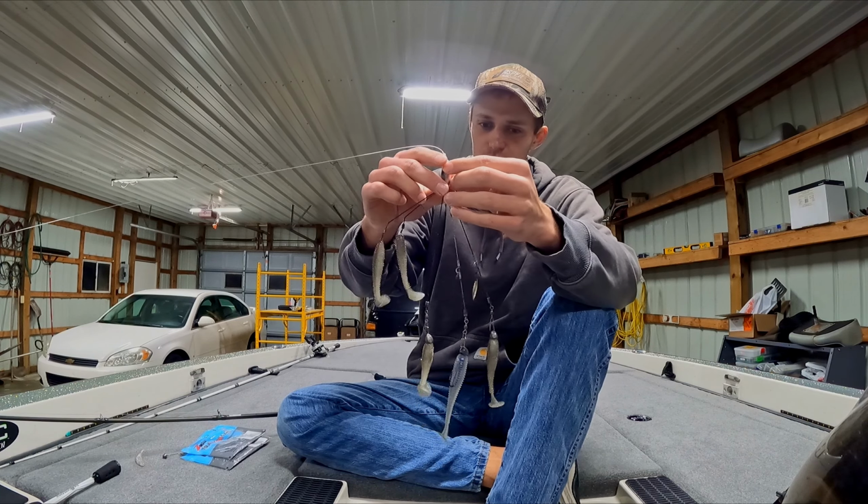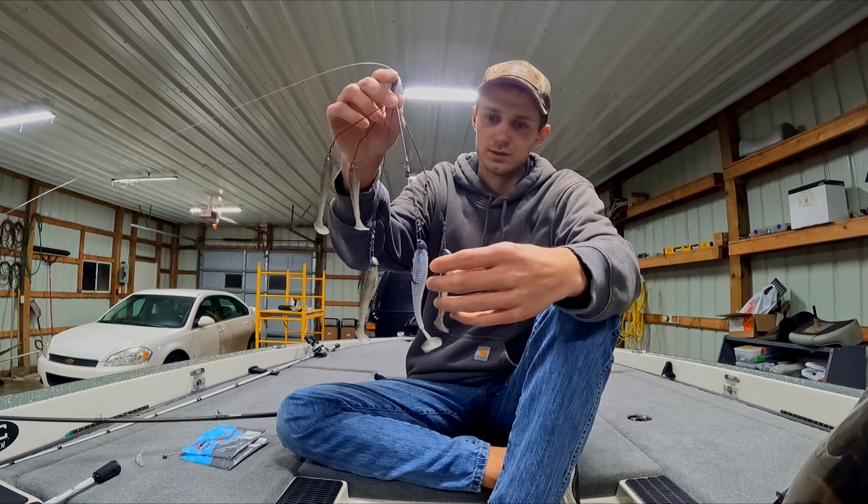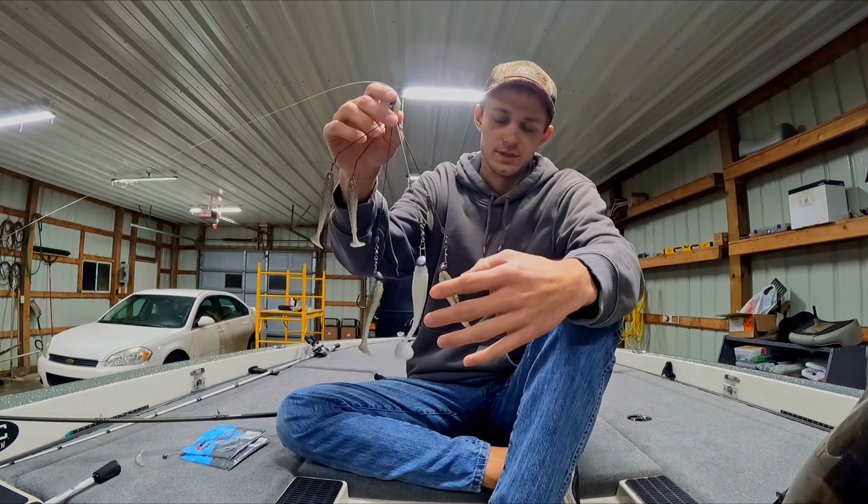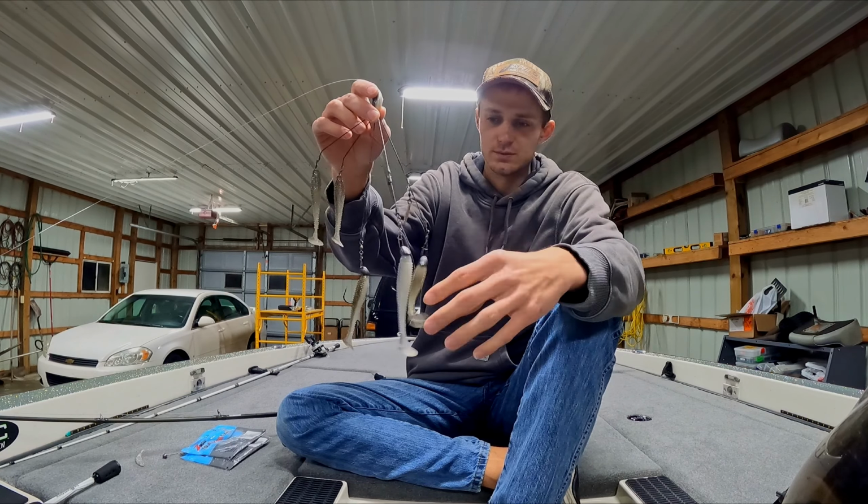So this is how I normally rig it. One target, if you will. It's a little brighter colored, a little bit bigger than the other ones. But I mean, you don't always catch the fish on this one. They'll eat these ones a lot too.